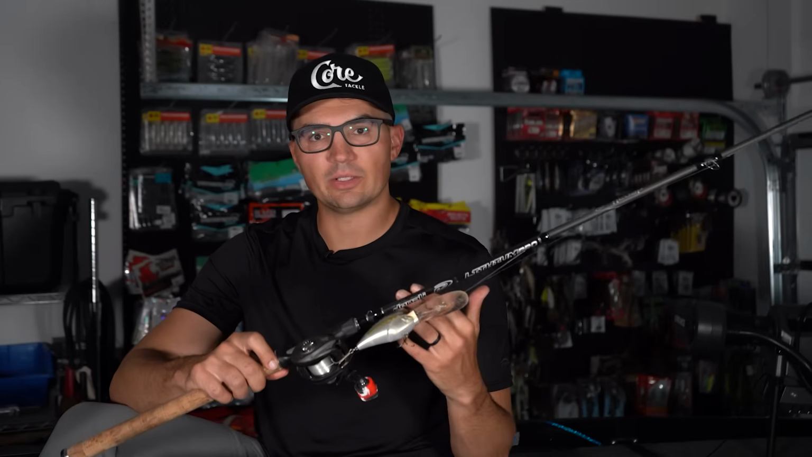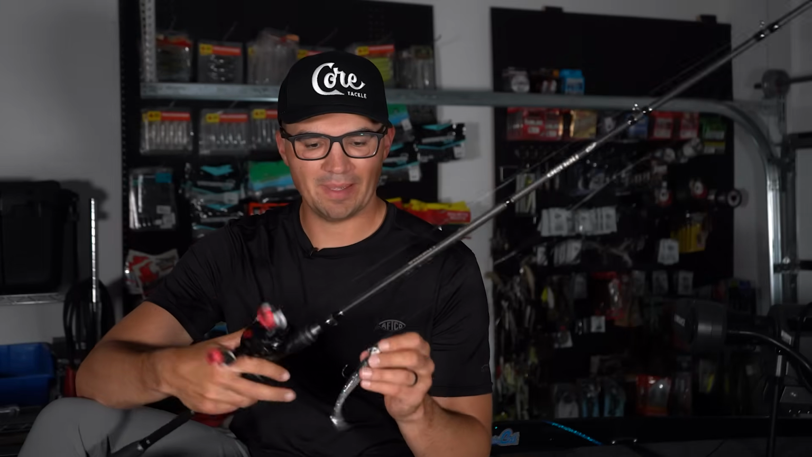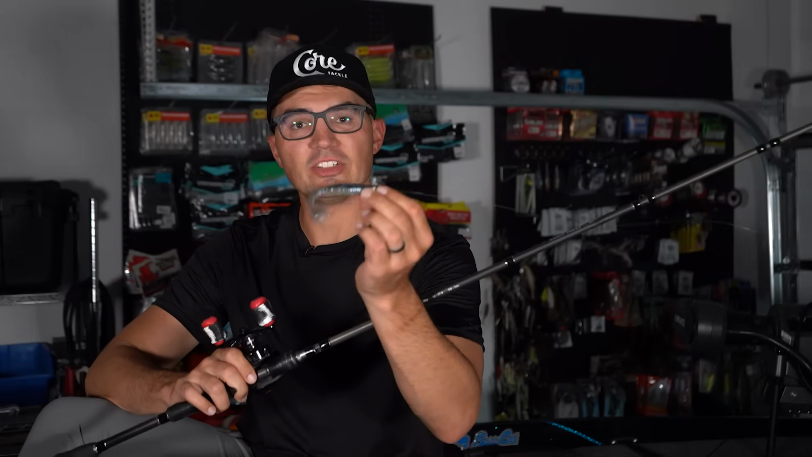Now, the crankbait is not going to be the only tool I'm going to implement. It's just the best tool I know to get a big bite in the boat. So if I do find some schools and maybe I catch like a good one on a crankbait and they stop biting, I do have a few other baits that I have tied on. One of the baits I always have tied on as a backup bait when I'm on the James River this time of year is a swimbait.